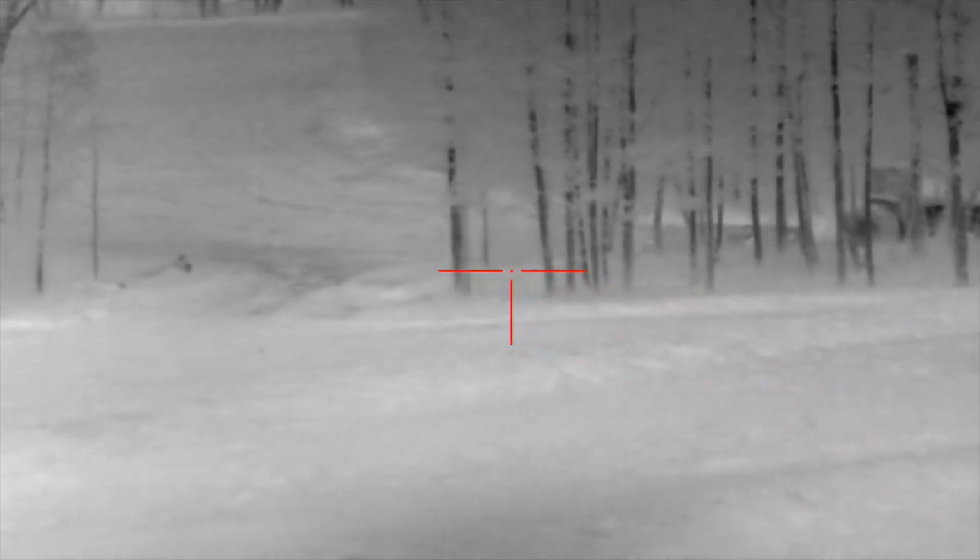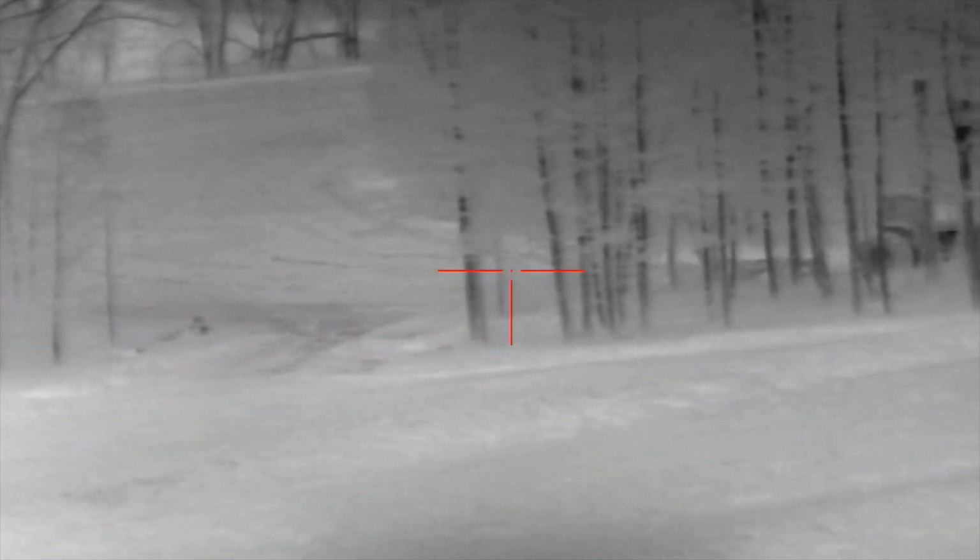We moved over here and got set up. Last year we actually shot a coyote. We caught them in a pair. They came across that little ditch line, and Trent shot one of them running. So we know there's dogs here. We just heard them. We're gonna see if we can get them to come in right here.